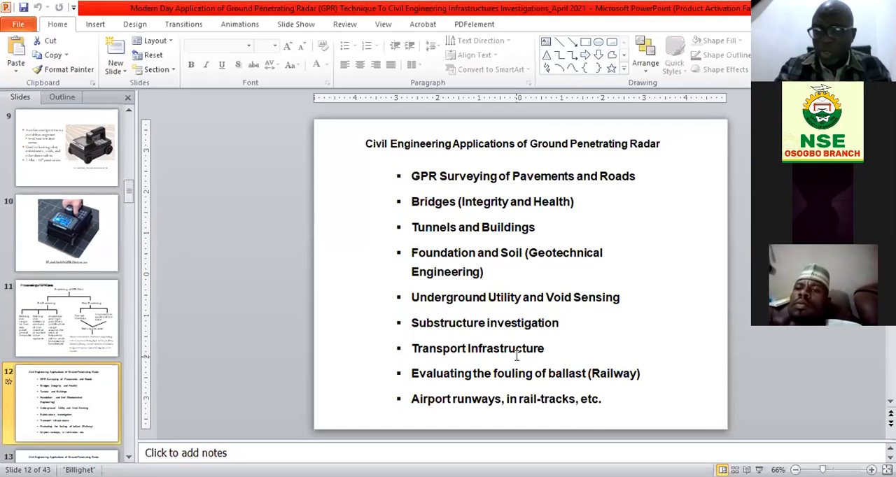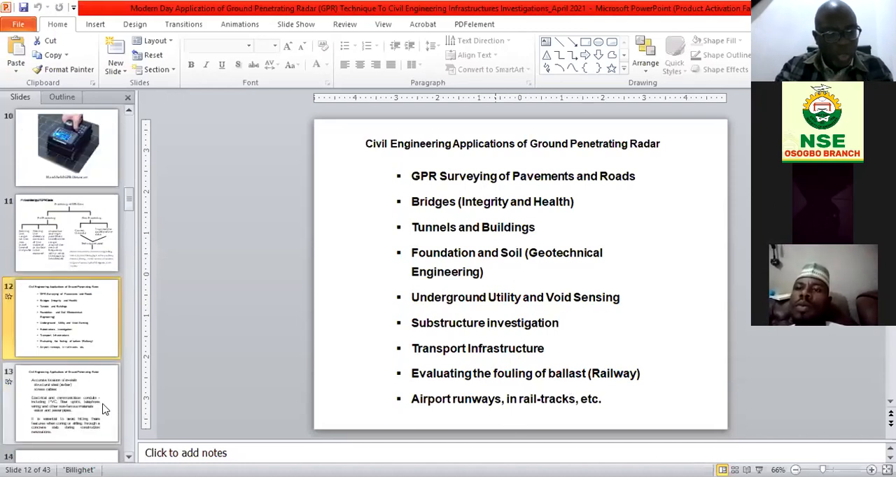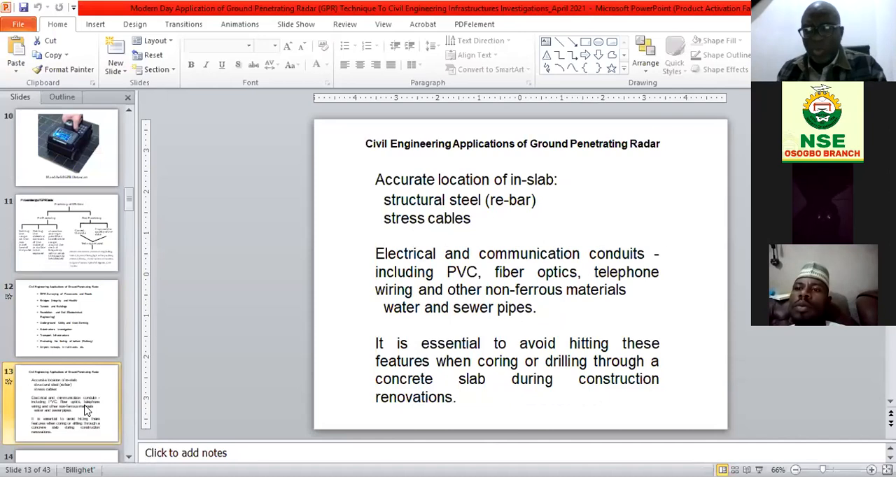For transport, there is also evaluation of the fouling ballast. We have not done this in Nigeria because our railway system is not active. But I'm going to show you an example towards the end of this presentation where you can see the tracks of your railway, the ballast along the tracks, and you can monitor if they are defective or not. For airports, the runway, you can also know if it is faulty. In advanced countries, this is usually done. And you can also inspect structural steel and rebars.